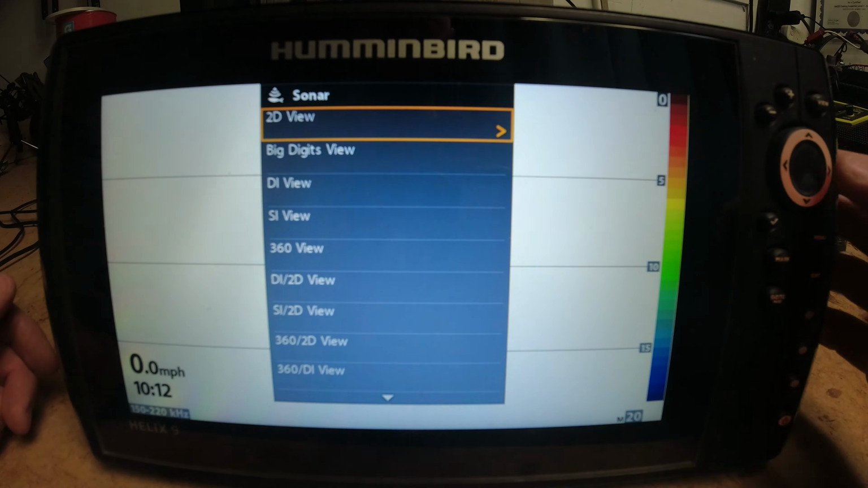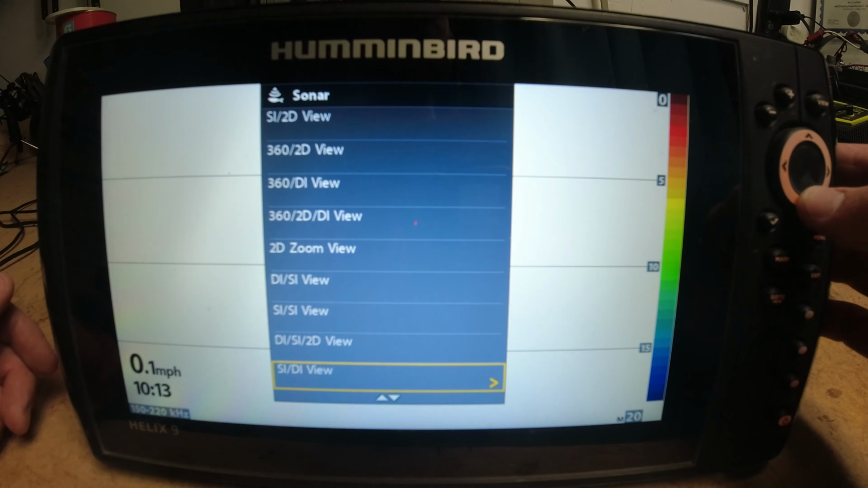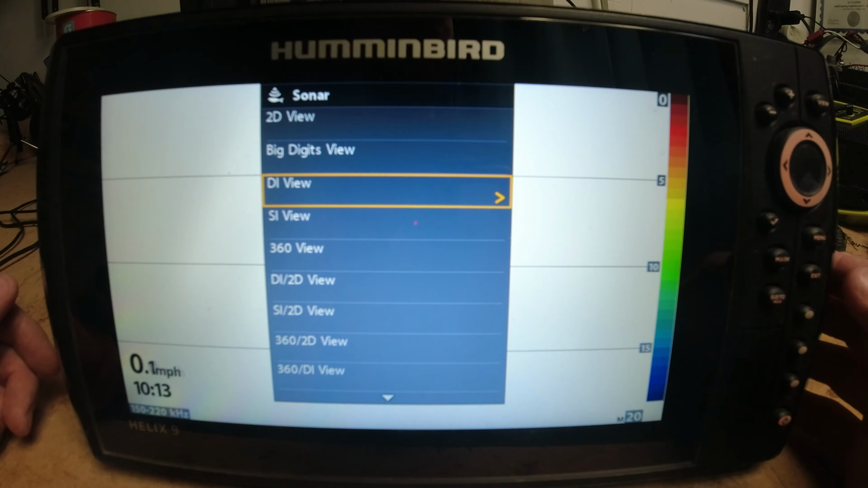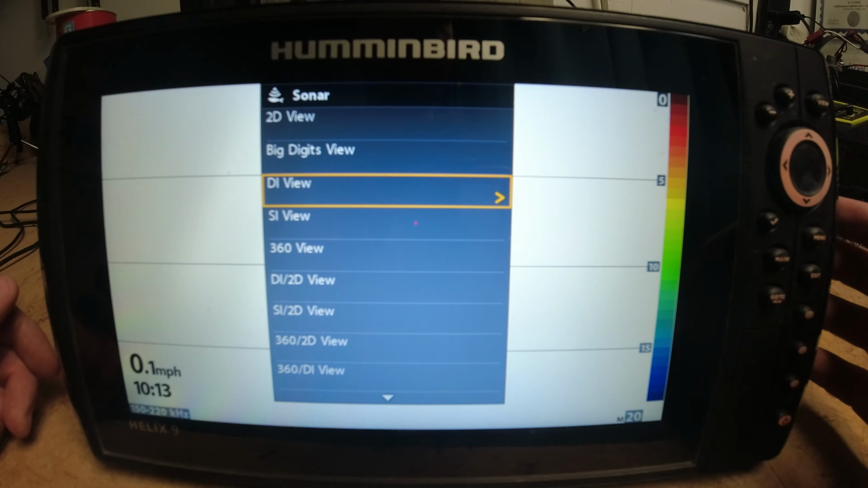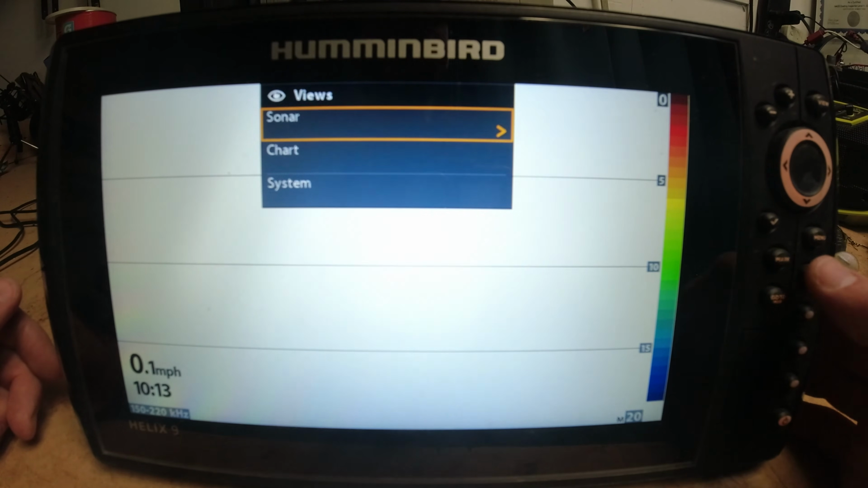But basically this will allow you to go through all of the options, including 360, side imaging, down imaging, and all of the combinations that you have available. And then if you want to go back, you're just going to press the exit button.